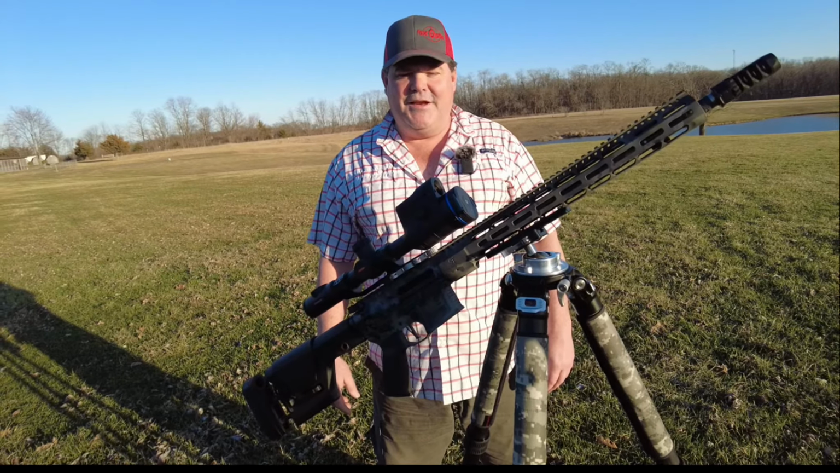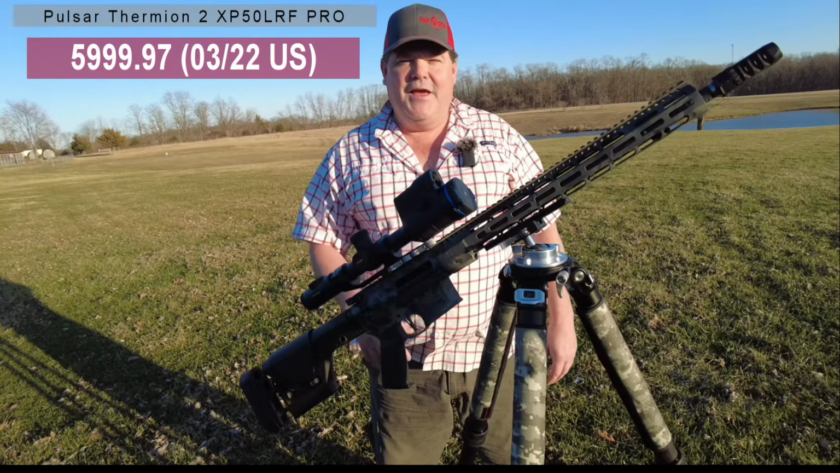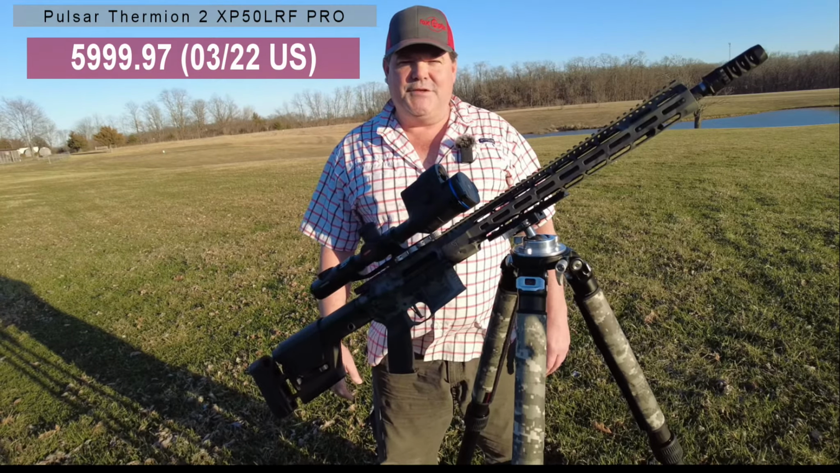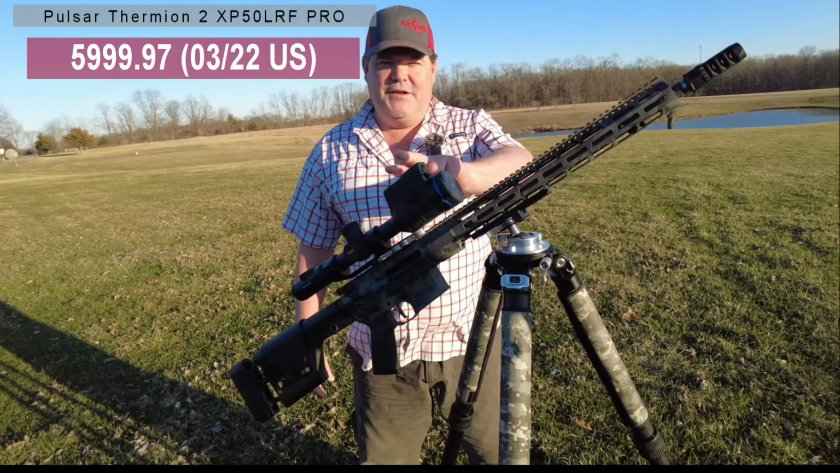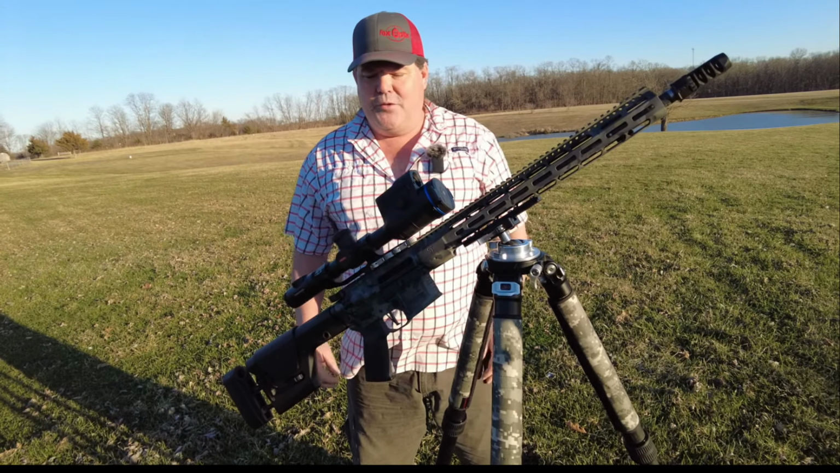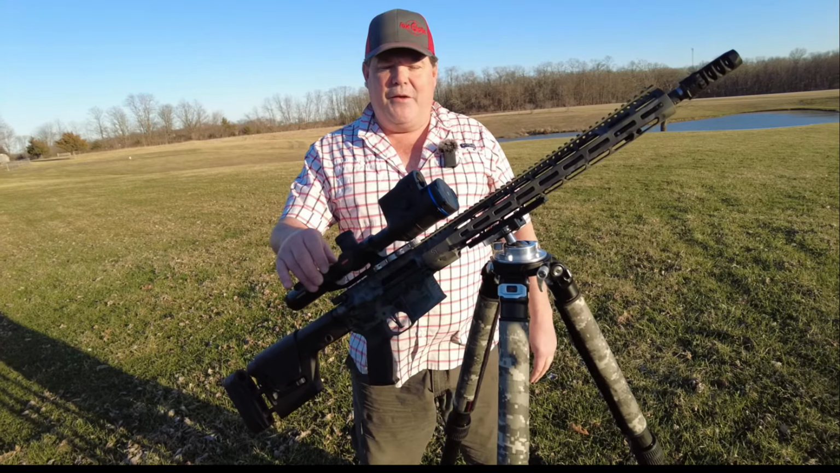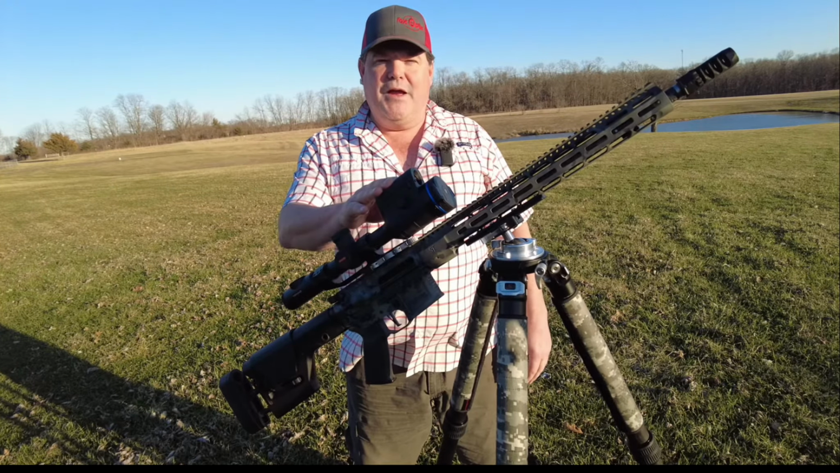Today we're going to be taking a look at the new Pulsar Thermion 2 XP50LRF thermal rifle scope that just came out. The big addition obviously is going to be the laser rangefinder on the Thermion tube frame. So this is going to allow you to mount the thing in more traditional styling, but also have the LRF.